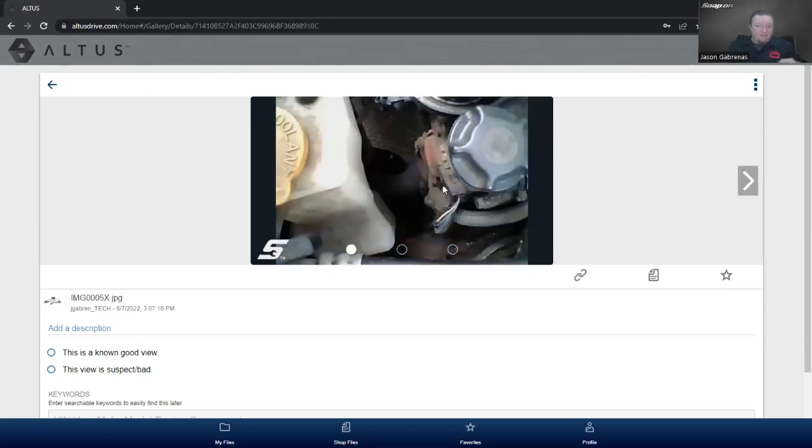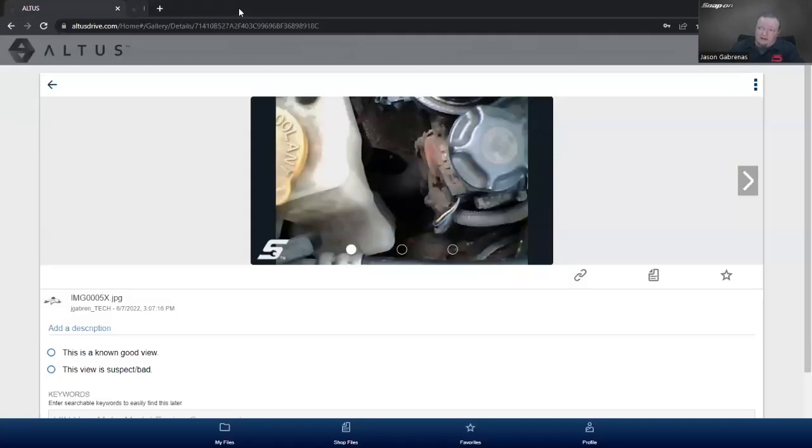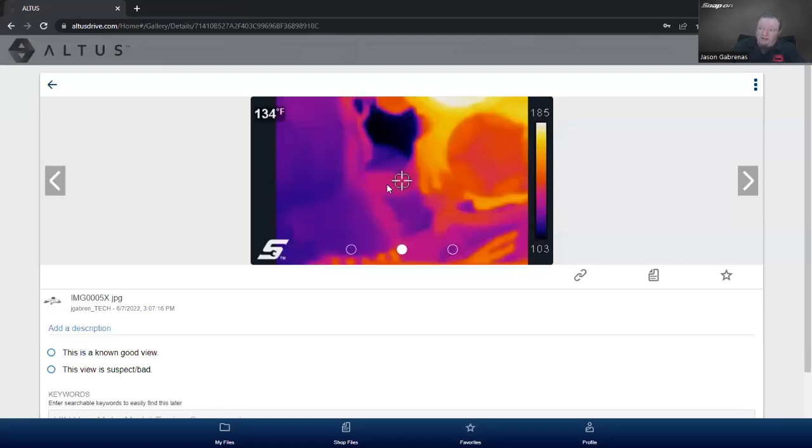So visually, you open that up. On that picture, it's pretty hard to see that hose in there. It's kind of in the shadows, right? It's kind of hard to see where that hose is. But if I look over here, I can see quite detailed. There's the hose. Underneath it's the splash shield on the vehicle. You can't even see because of the shadows. So you can see all of this detail using that thermal imager.